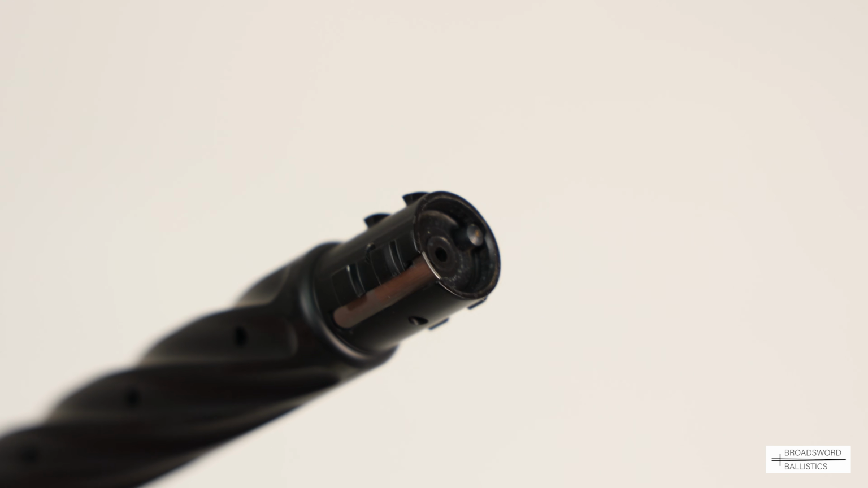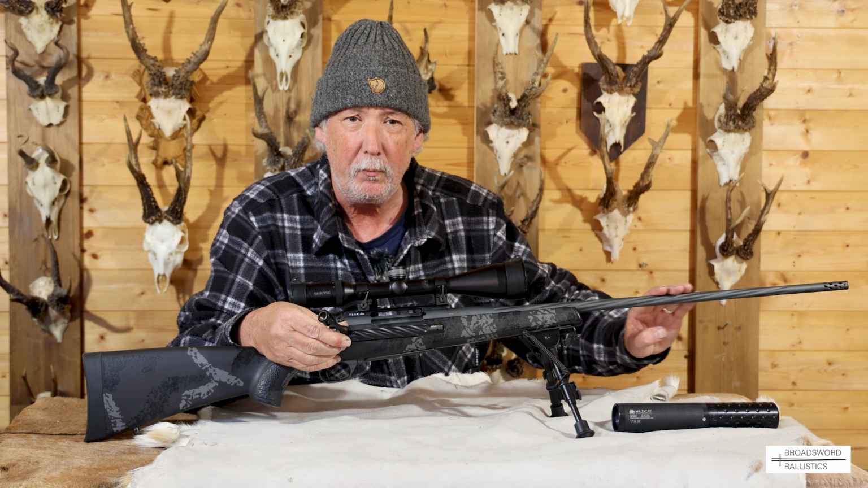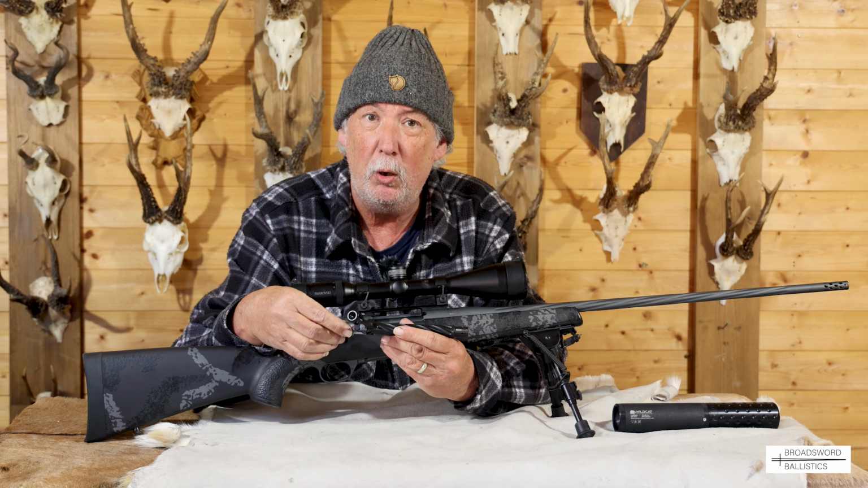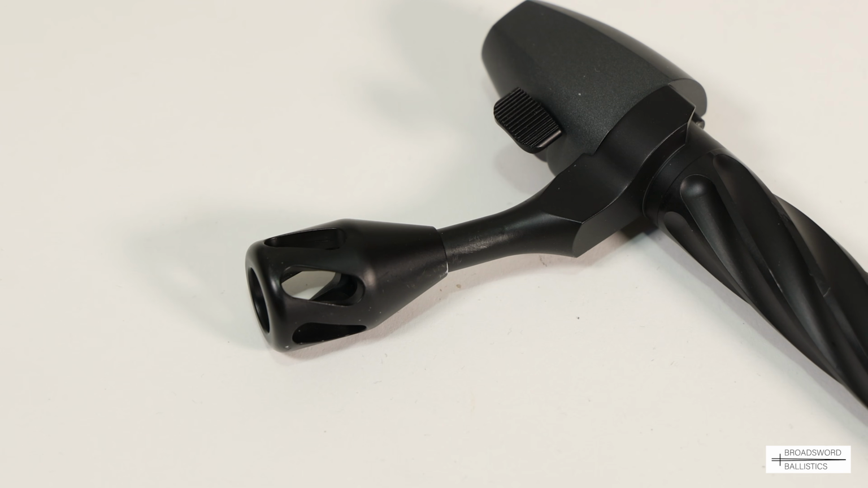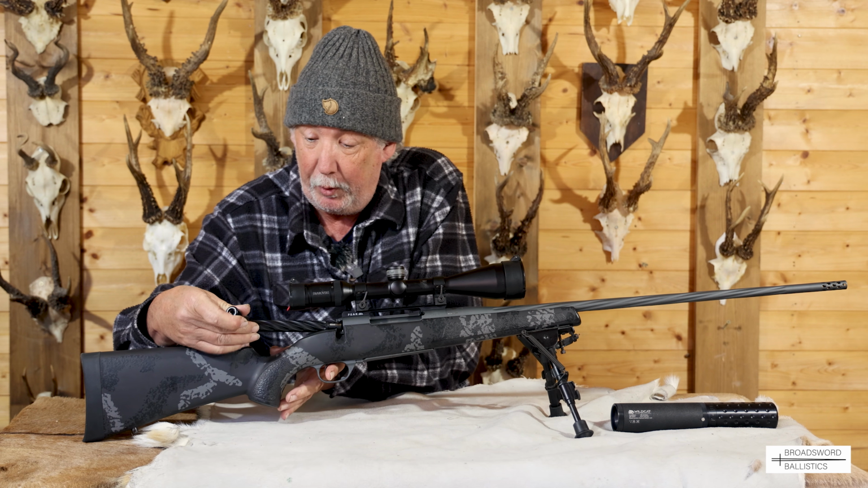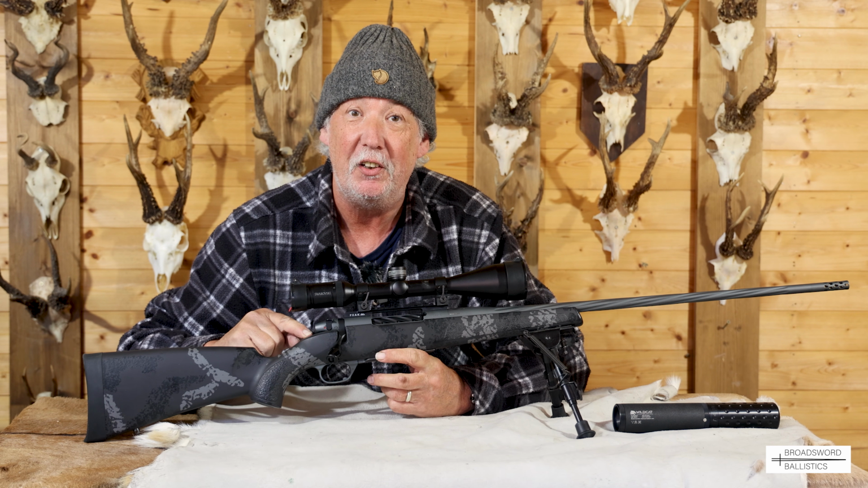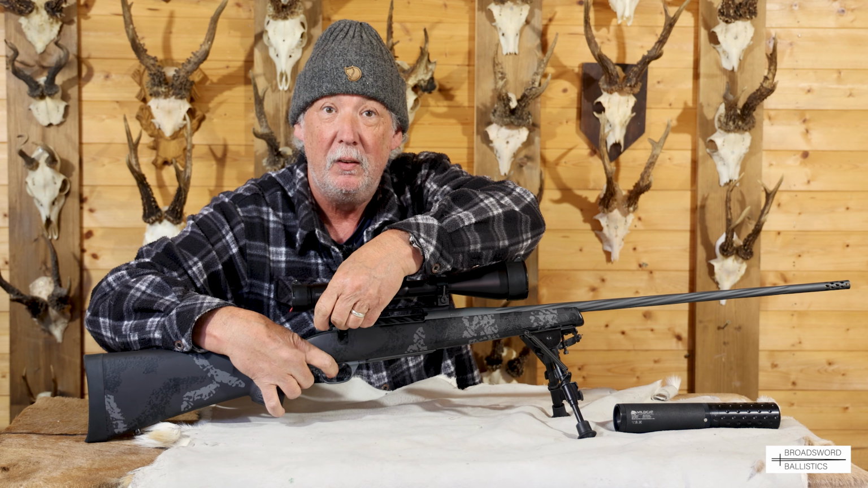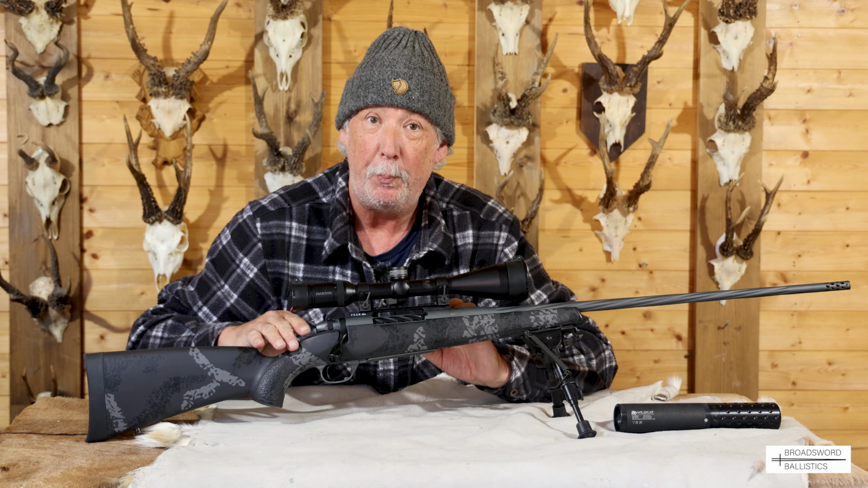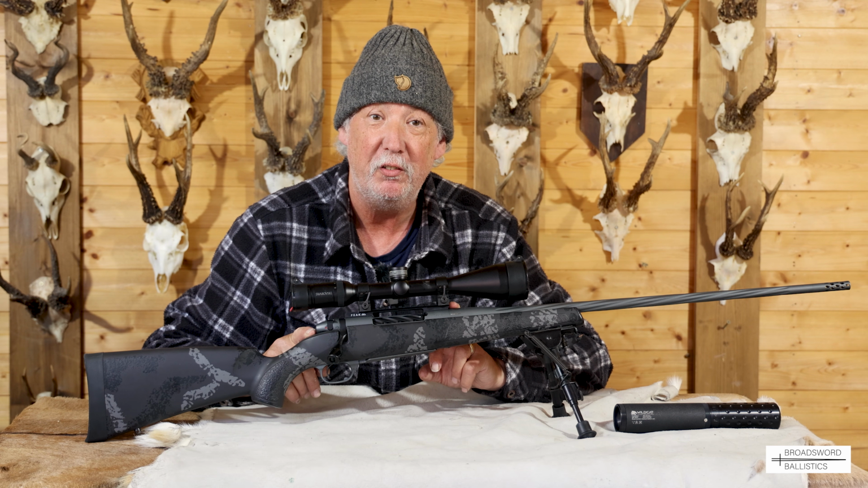Really good system, and this is finished in a black Cerakote, whereas the rest of the finish is a carbon grey Cerakote, I believe. Also on this model, the bolt knob is ventilated very nicely and raked back slightly, so you've got a nice feel, with further lightening in the bolt. And then a cocking indicator here at the very back. So a great action to start off with from Weatherby to build a really good, solid but lightweight and dependable rifle for when you're out stalking.